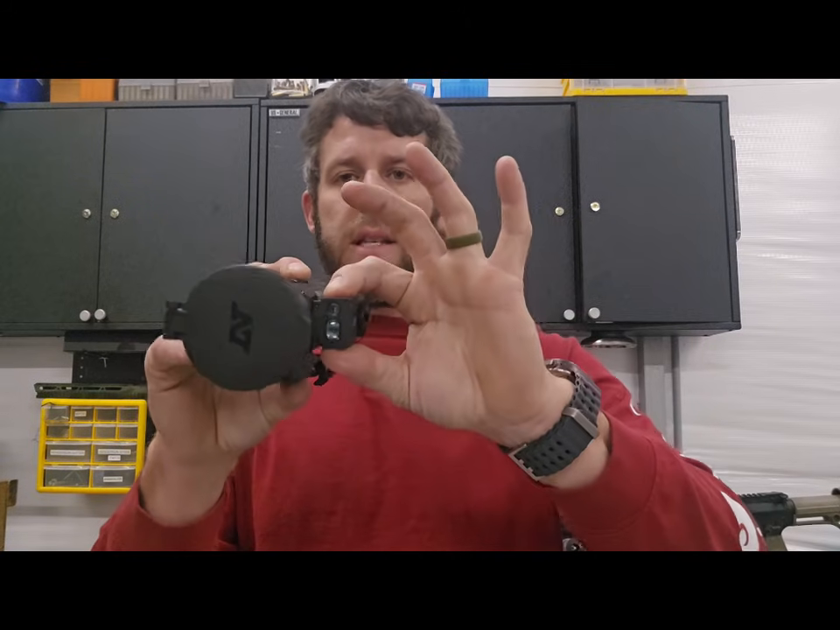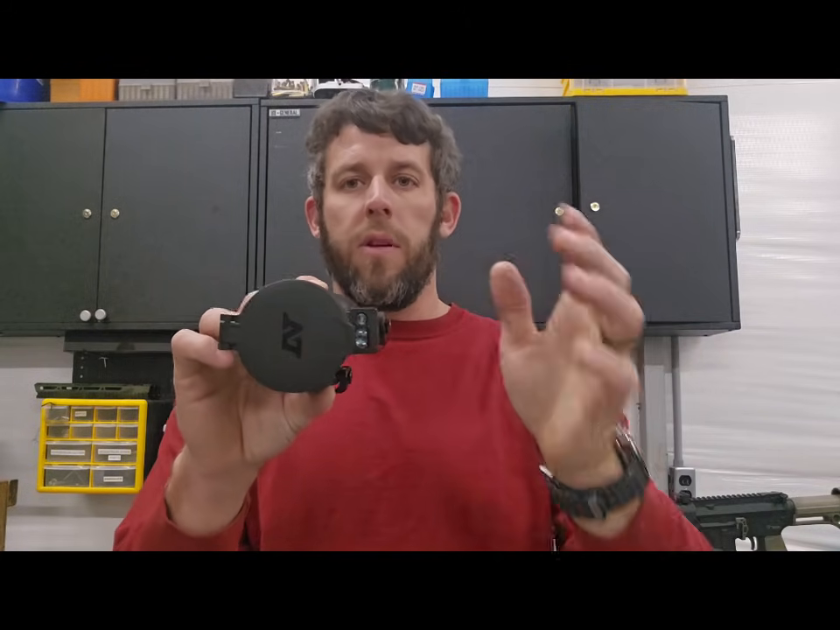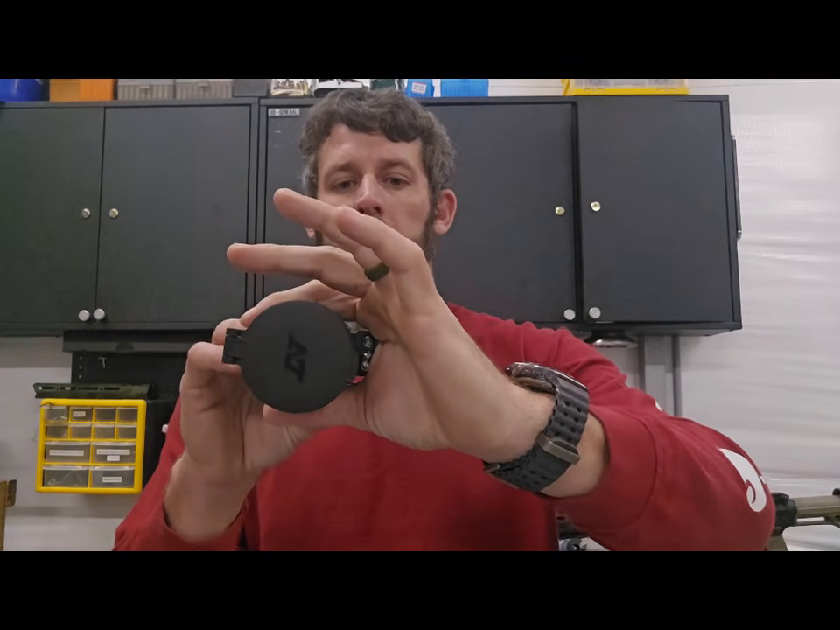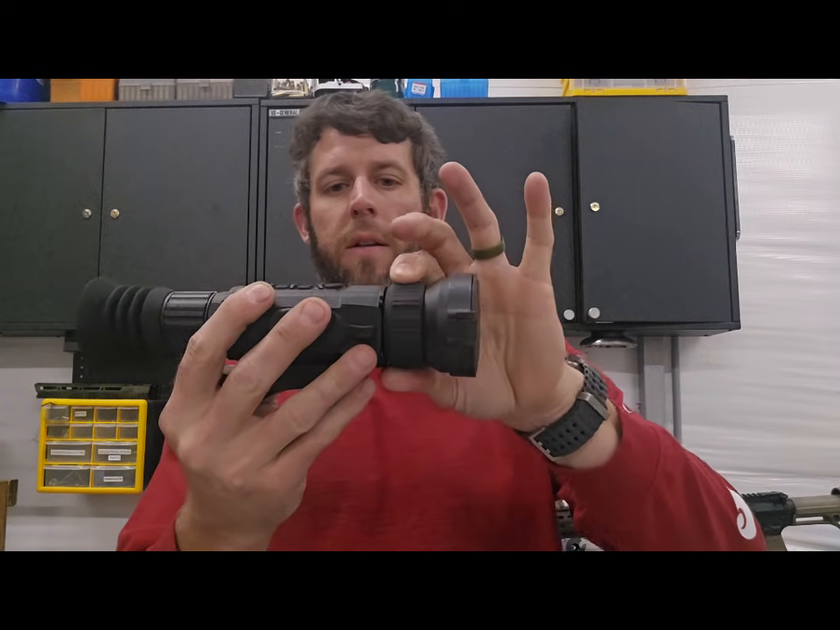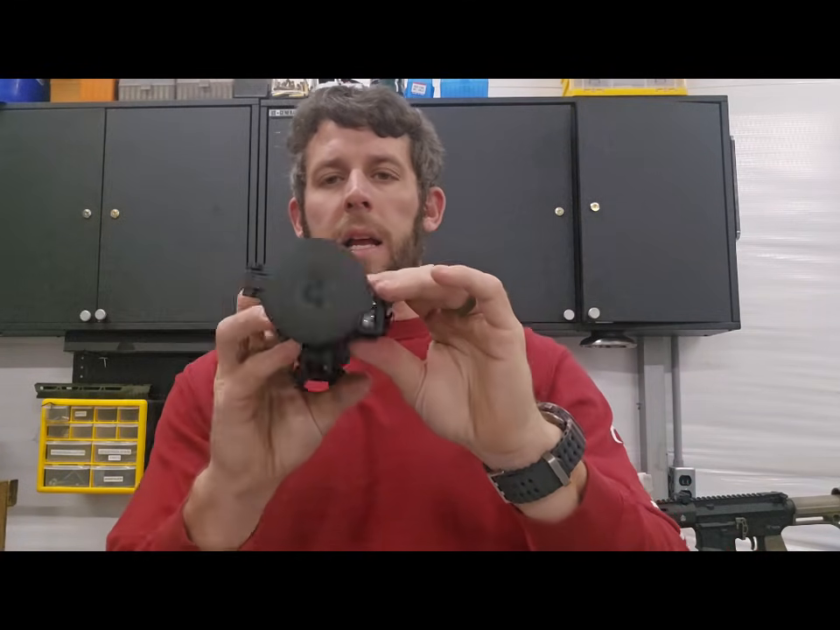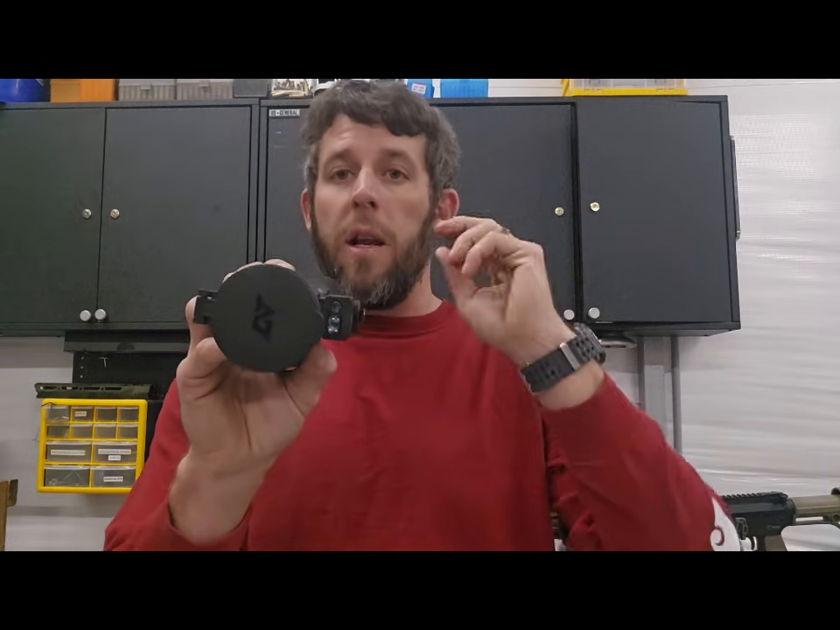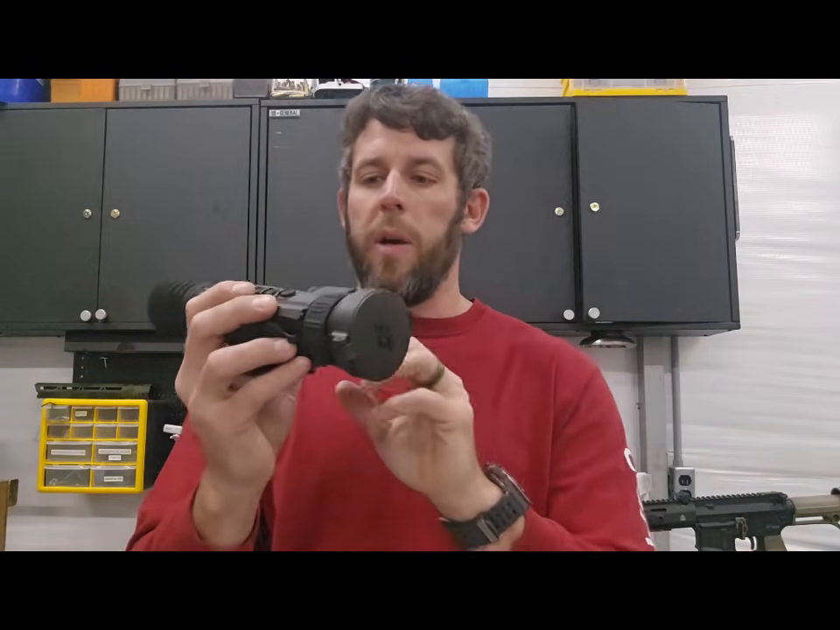The rangefinder is on the side. I like internal rangefinders personally. The reason behind it is not a deal breaker, but it's just something I noticed: when you go to focus, if your rangefinder is running, you're going to interfere with your rangefinder. So just something to keep in mind. If you're running a unit like this and you go to focus as something's happening and you lose your rangefinder, your hand's in front of it. I noticed that pretty quick.